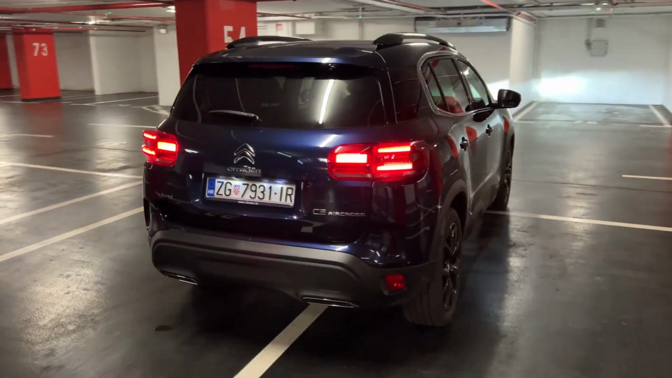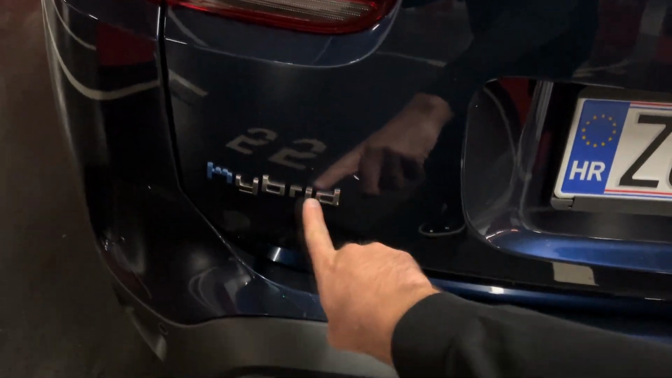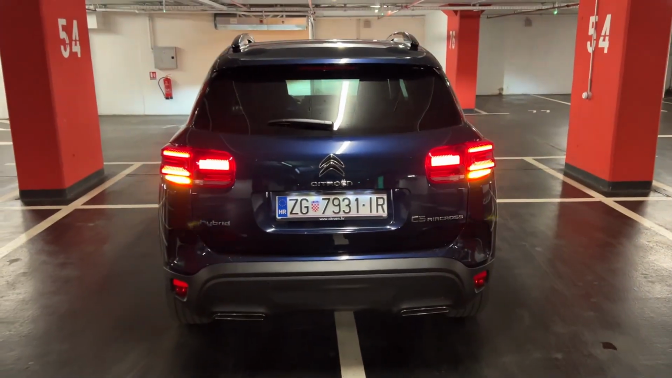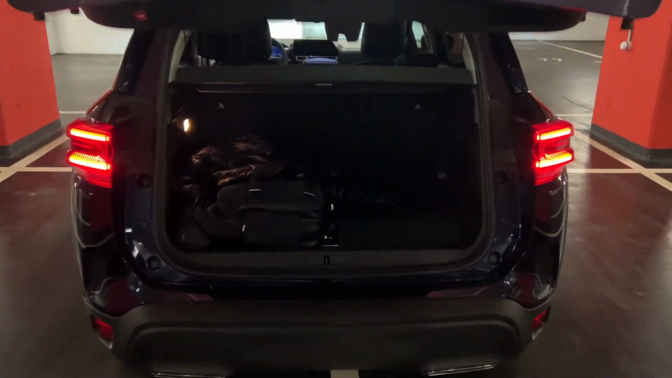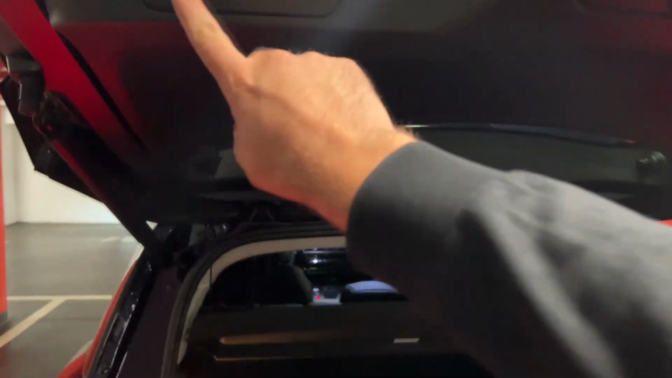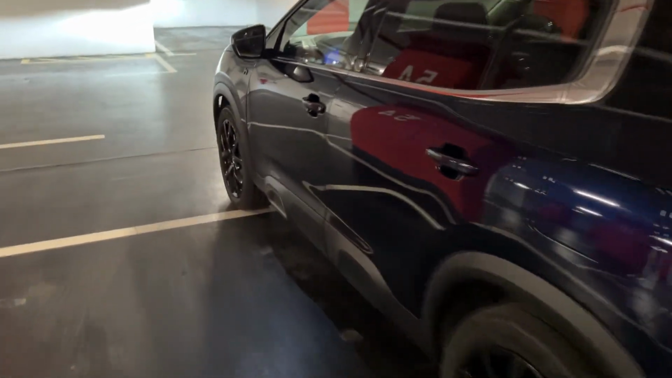The model in our video is a plug-in hybrid. I will talk about the options and specs throughout the video. As you can see, hybrid lettering. Let's unlock the car once again, and this car is equipped with the electric tailgate, so if we press this, it opens. Nice square shape. And yeah, well, now without further ado, let's go on a night point of view drive with this car. So I will jump on board.